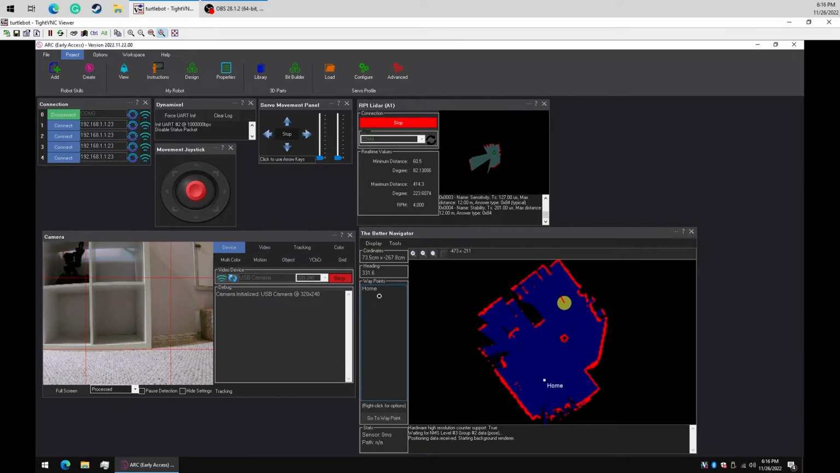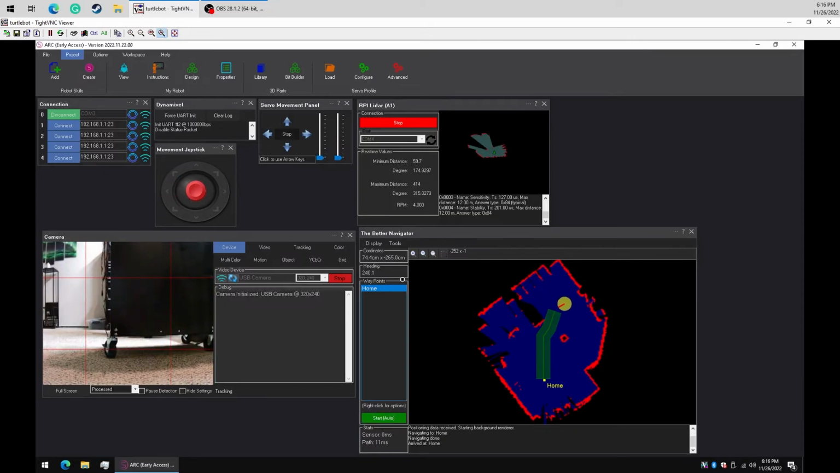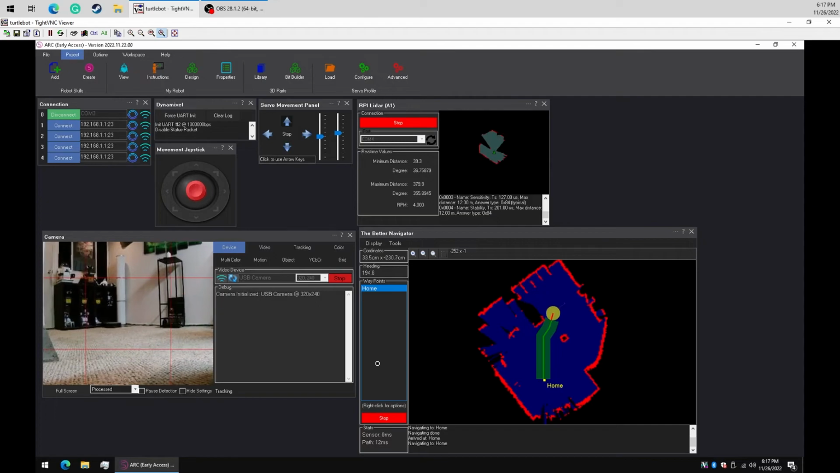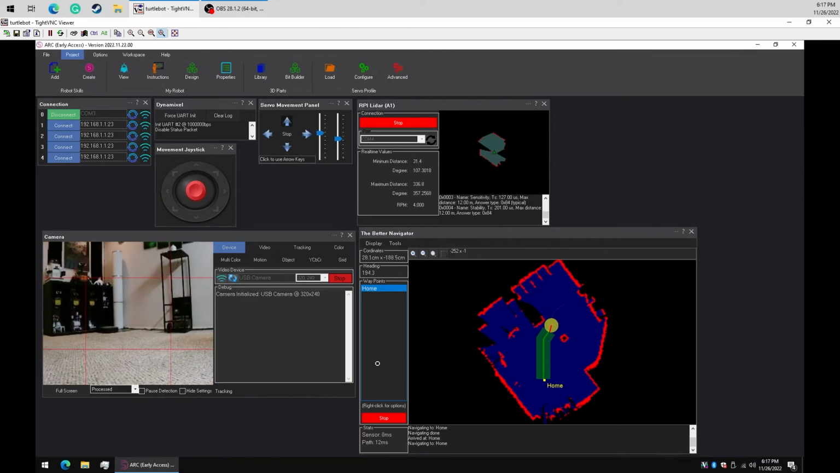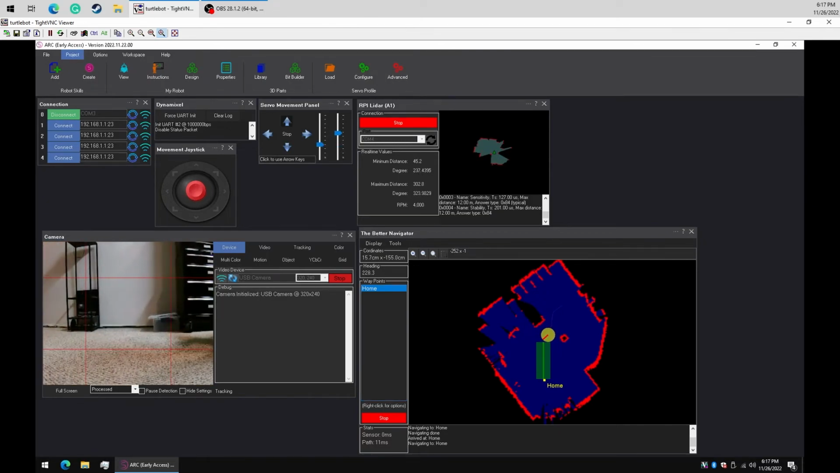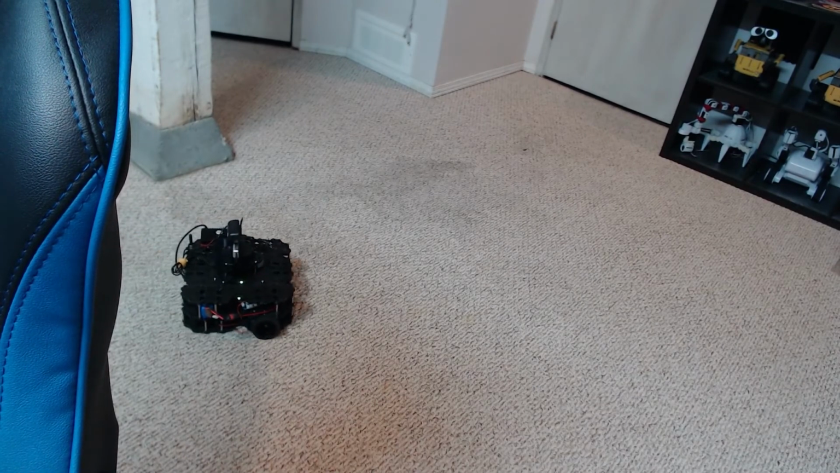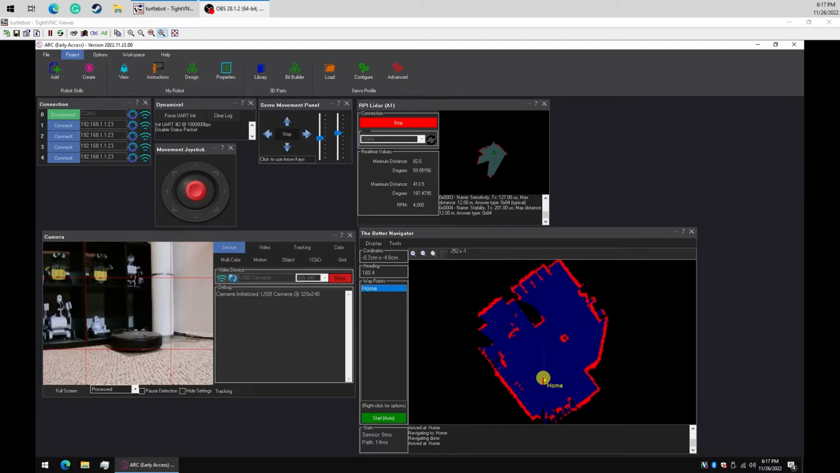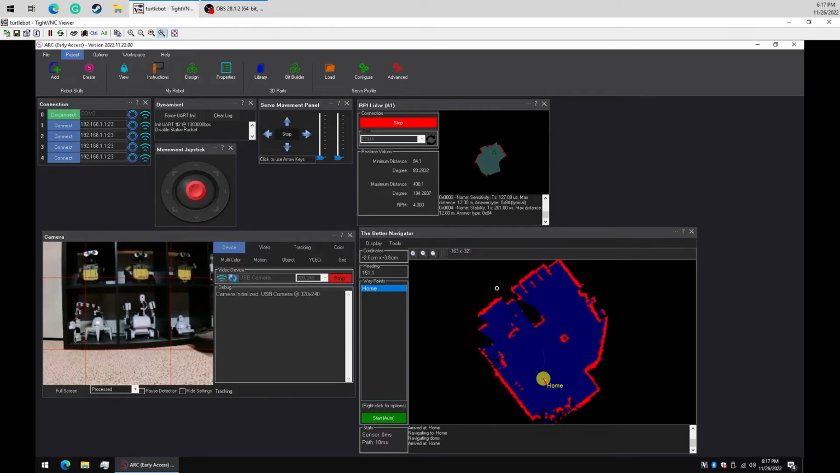So let's navigate to our home. We'll select it. Now it says, okay, I think I know how to get there. Let's say go to the waypoint. See how it navigated right through the toolbox and that pillar. Oh, this is fantastic to watch. Here it comes. Okay, we made it home.